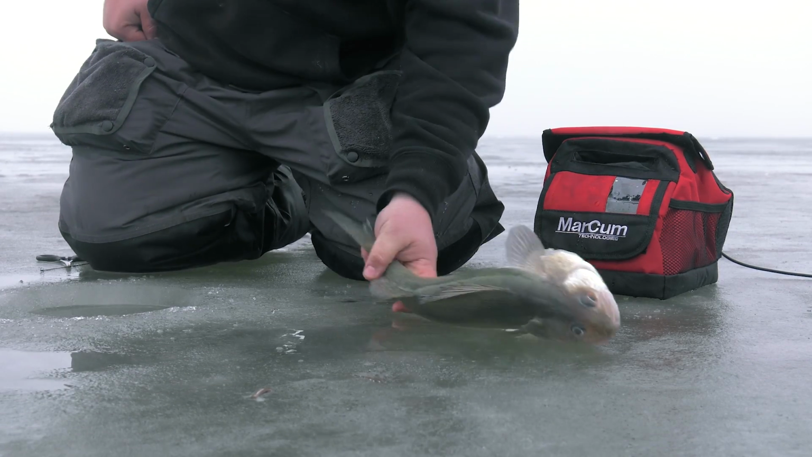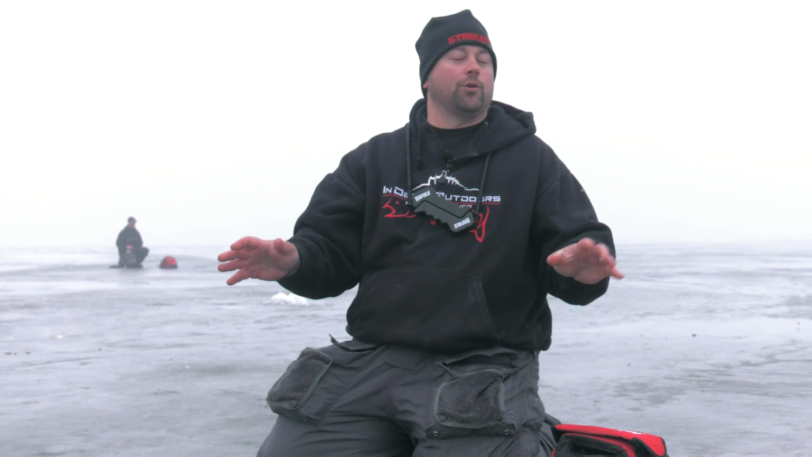Just another beautiful eater. I don't know the next time I'm gonna be back to North Dakota to fish, but I hope it's soon, because literally our experience thus far has been when we're seeing fish, they are aggressive, and that's a blast.